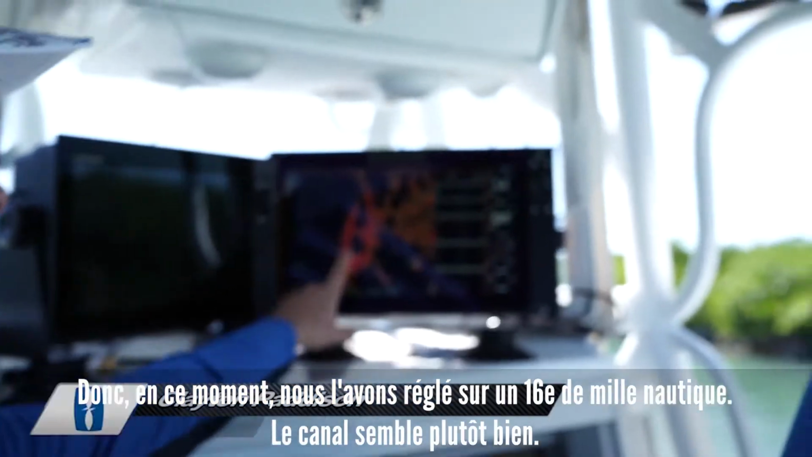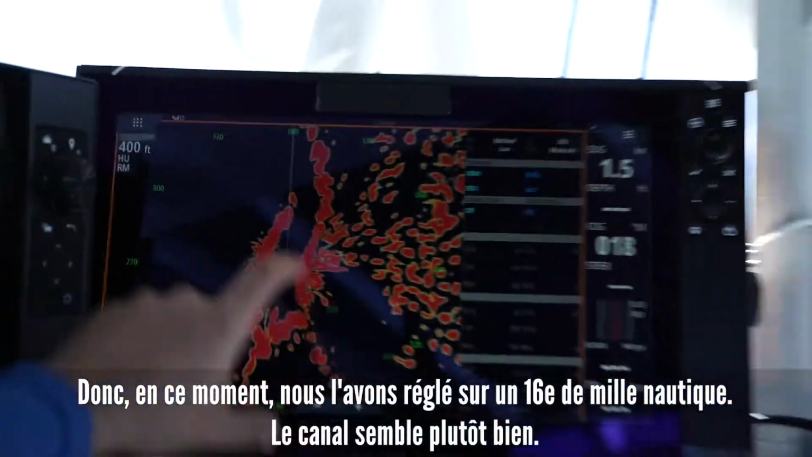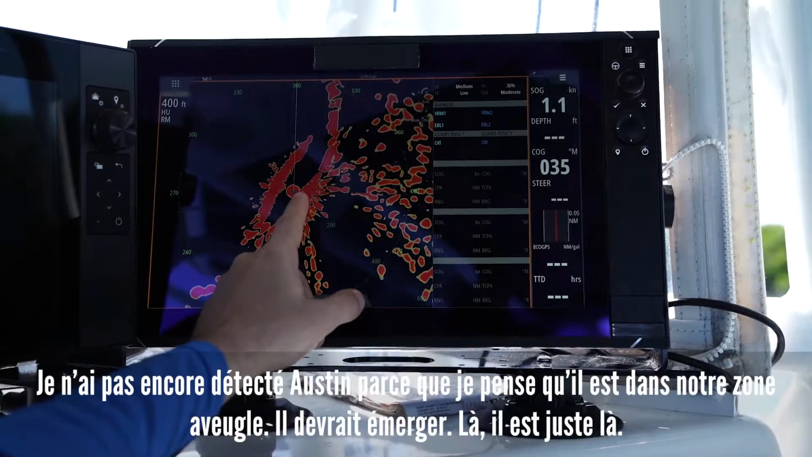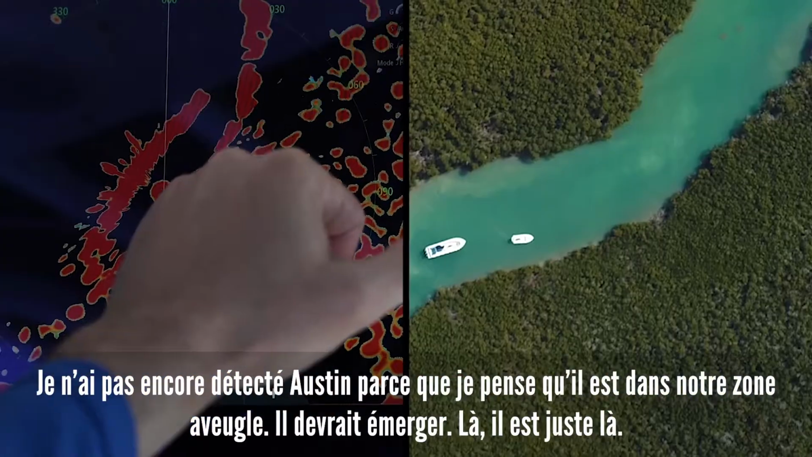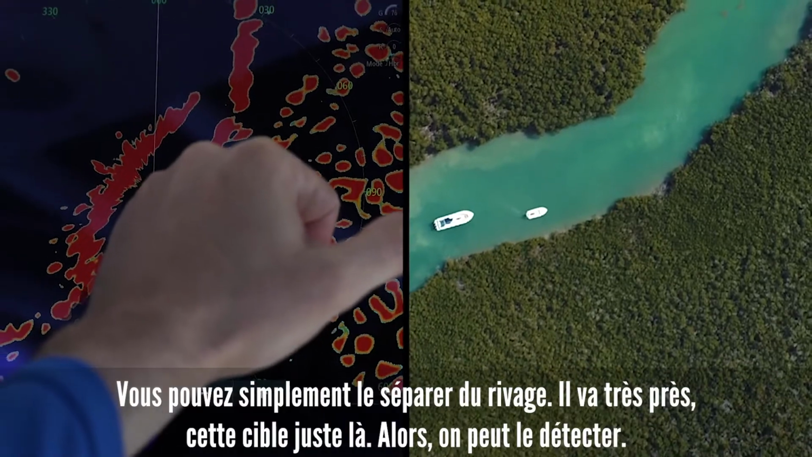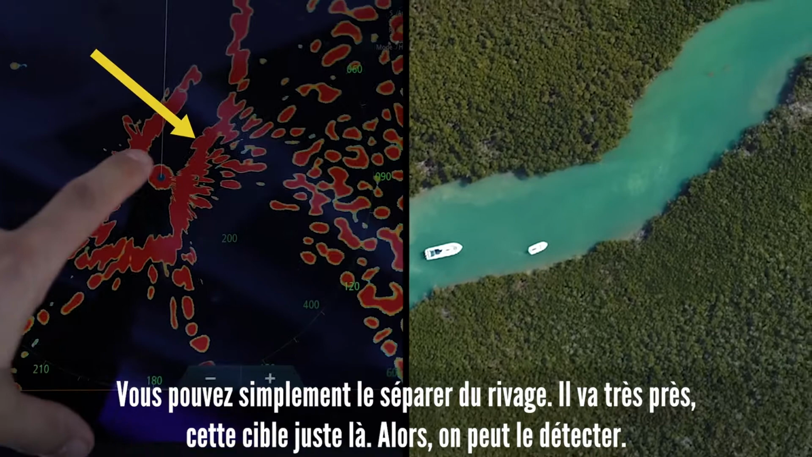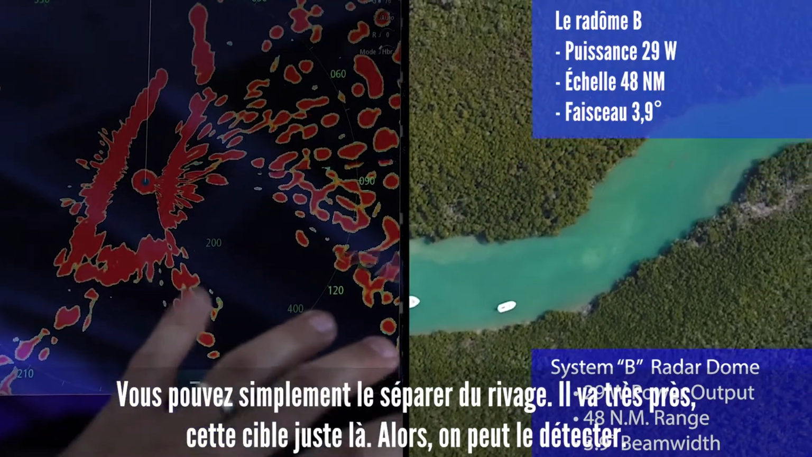So right now we've got it set on a 16th of a nautical mile range. The channel's looking pretty good. I don't pick up Austin yet because I think he's still in our main bang. Now he should be emerging. See, there he is right there. You can just separate him from the shoreline. He's moving real close, that target right there. So we can pick him up.